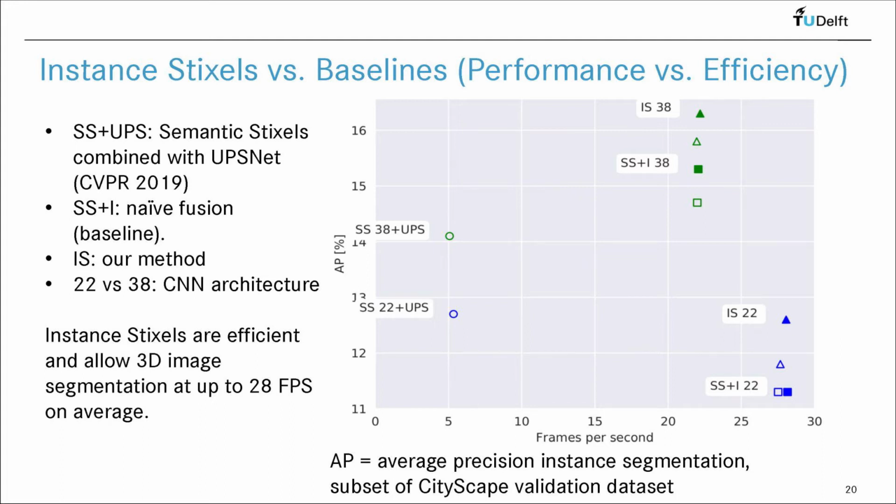So let's consider the instance Stixels, abbreviated by IS and by small triangles, as proposed, versus the baseline where first semantic Stixels are computed and then instance segmentation is done as a post-processing step based on these Stixels. And this is denoted by SS plus I and small rectangles.